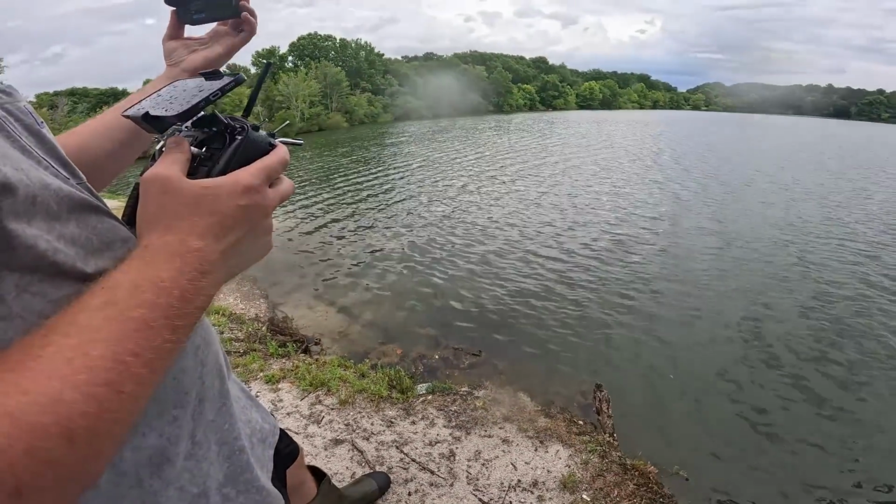All right, I just went over 2 vehicles right there. All right, so we have confirmed 2 vehicles, possibly 3.